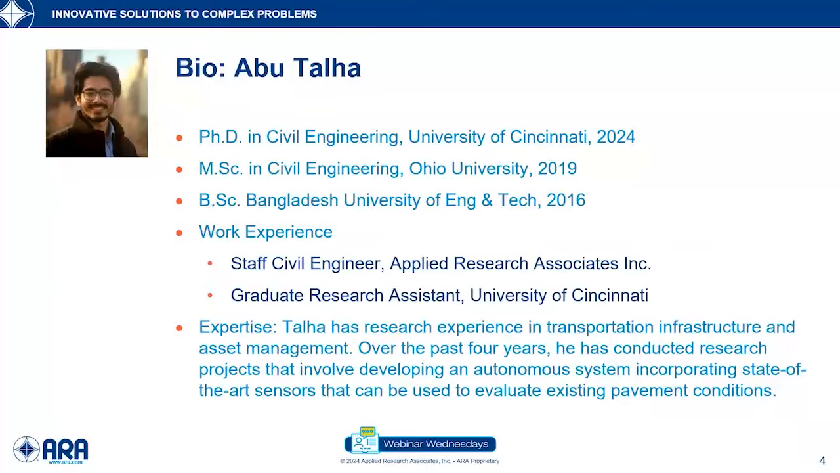Over the past 4 years, he's conducted research projects that involve developing autonomous systems, incorporating state-of-the-art sensors, which can be used to evaluate existing pavement conditions. I think you'll enjoy today's presentation.